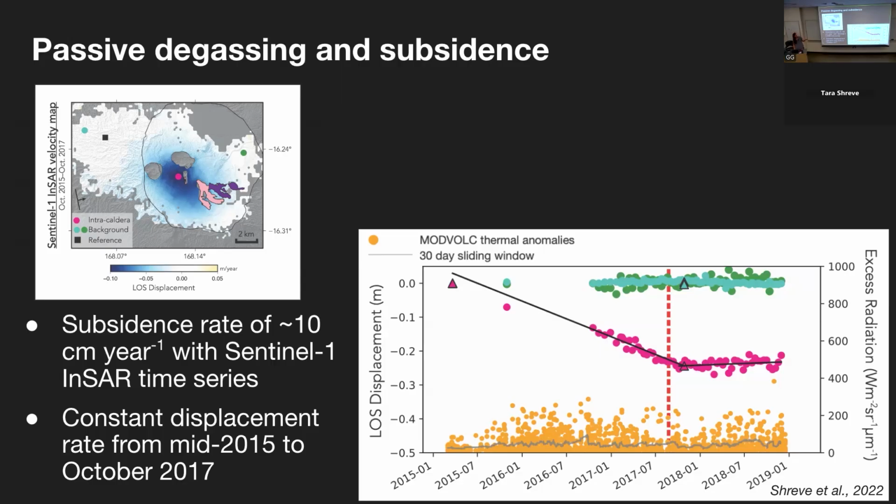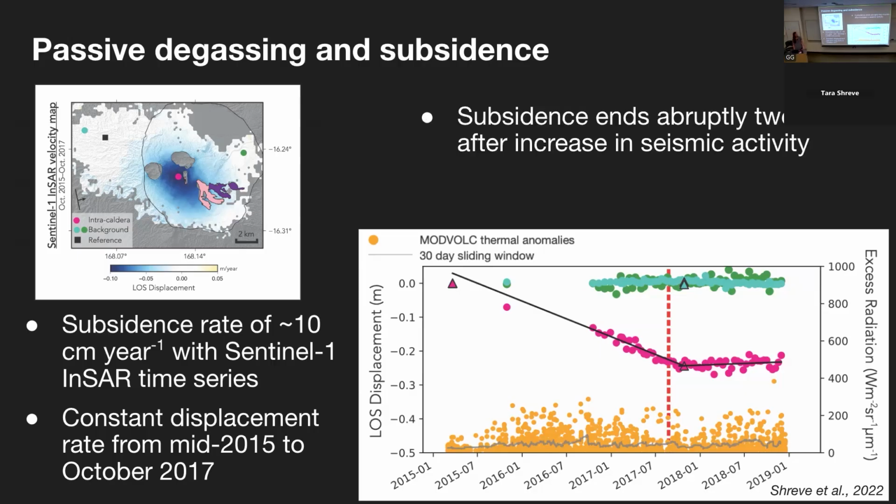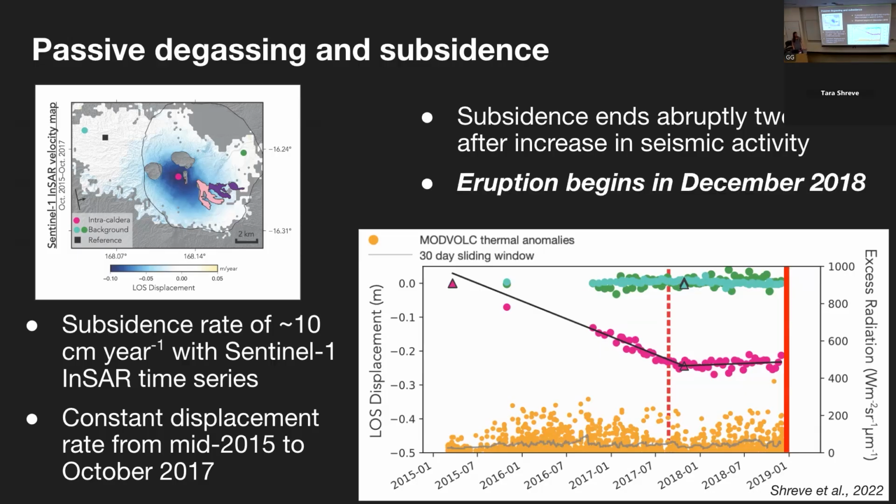What we can see is that in the ground displacement, there's that consistent subsidence, and then we have a kind of evening out of that trend and a cessation to that subsidence in October of 2017. This subsidence ends pretty abruptly about 2 months after an increase in seismicity at Ambrym, and that eruption began in December of 2018, about 14 months after the end of that subsidence.